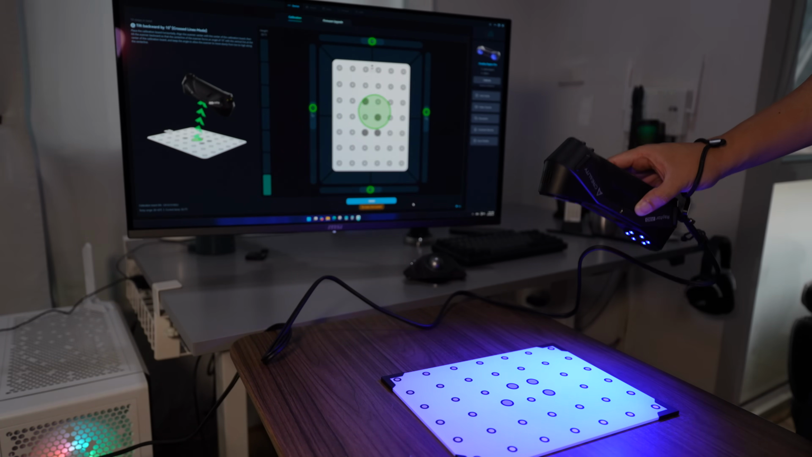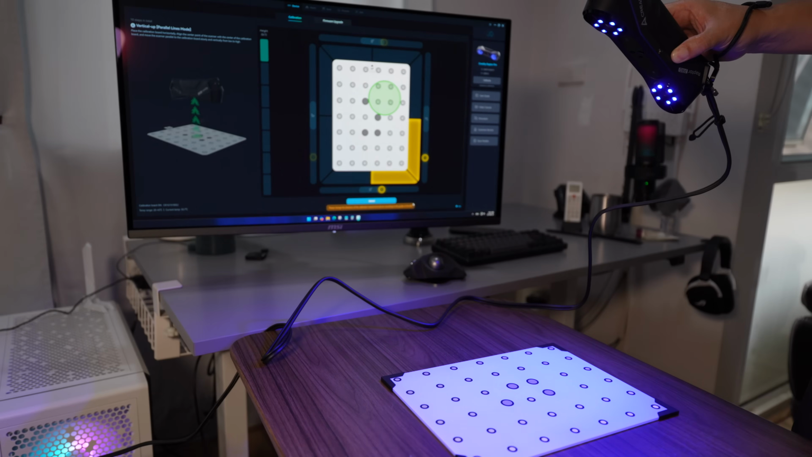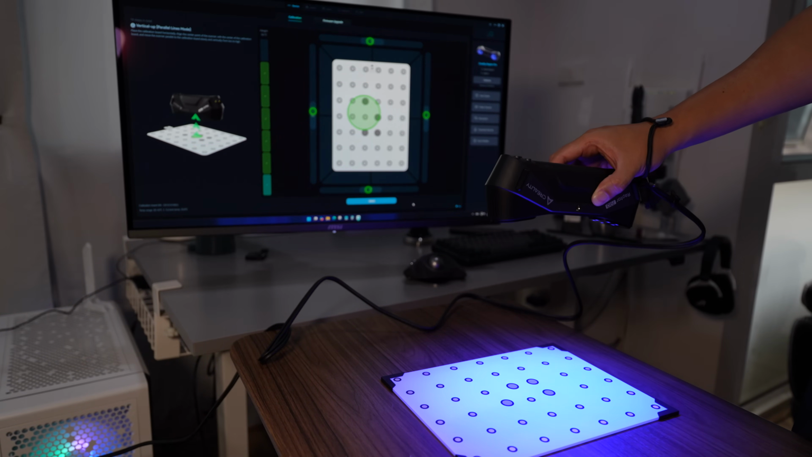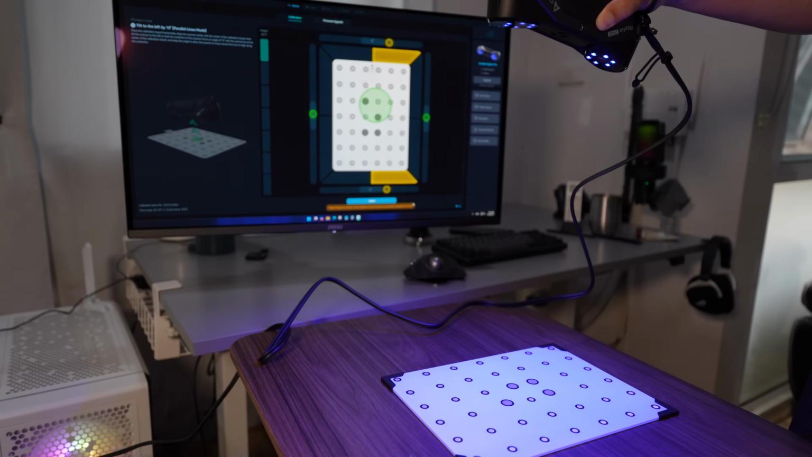Yeah, it's better to look at the monitor, not your hands. Okay, now I'm entering the 7-line laser mode.